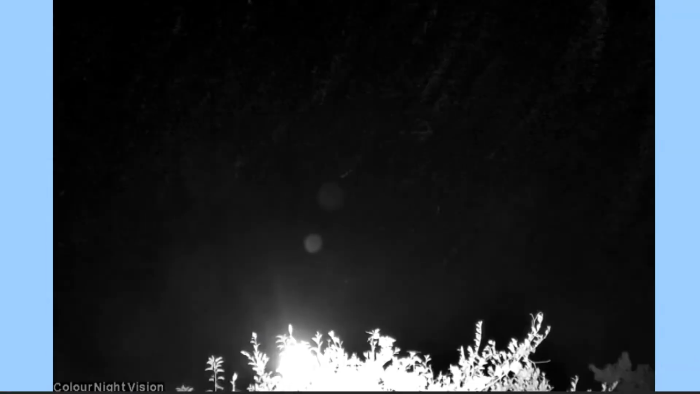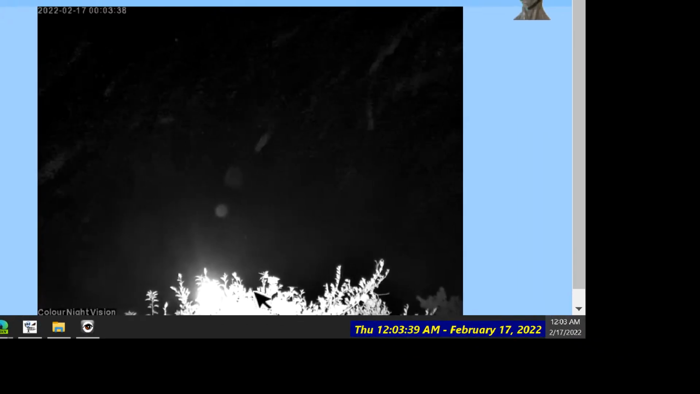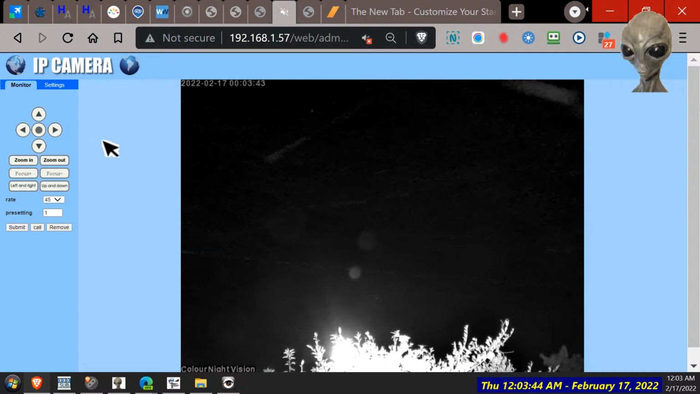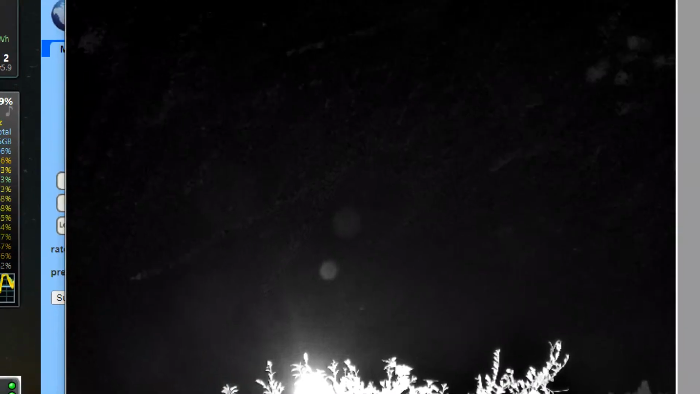That kind of reminds me of the STS Tifa incident, eh? It's very much the same. You can see the tracks. Also, we're getting lens flare off this. Going up here. Yeah, so what's it look like on this one? Bit sharper. More pixels. Well, that doesn't tell us how many pixels it is.